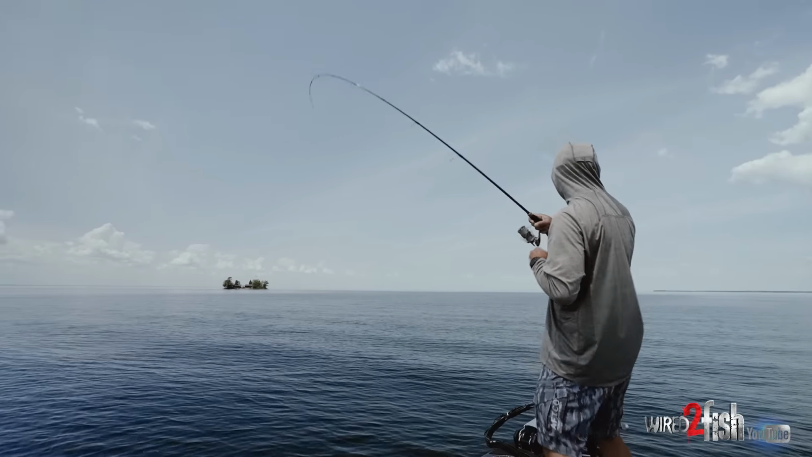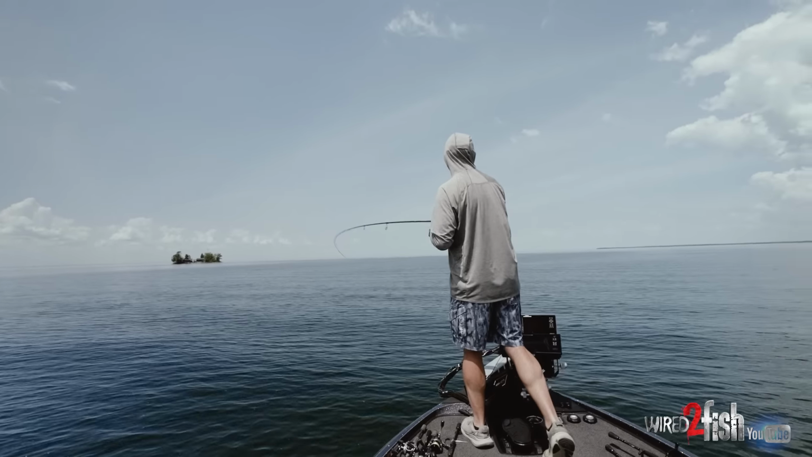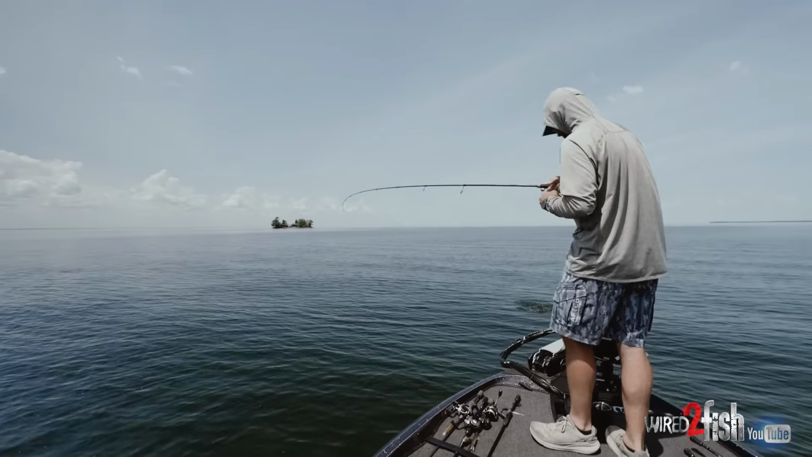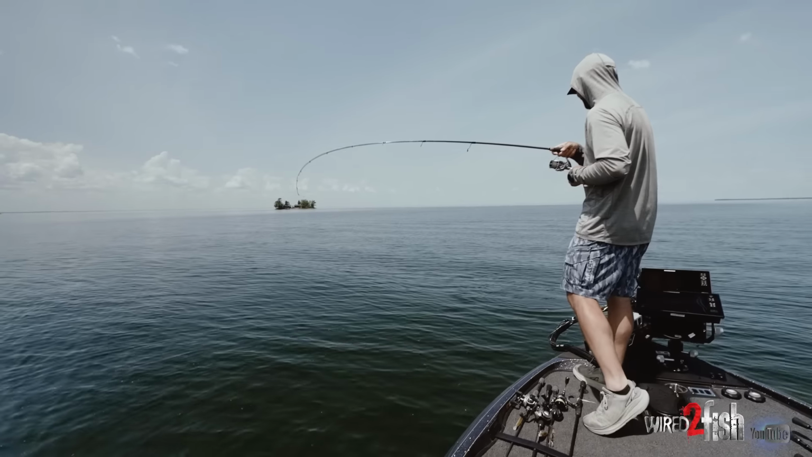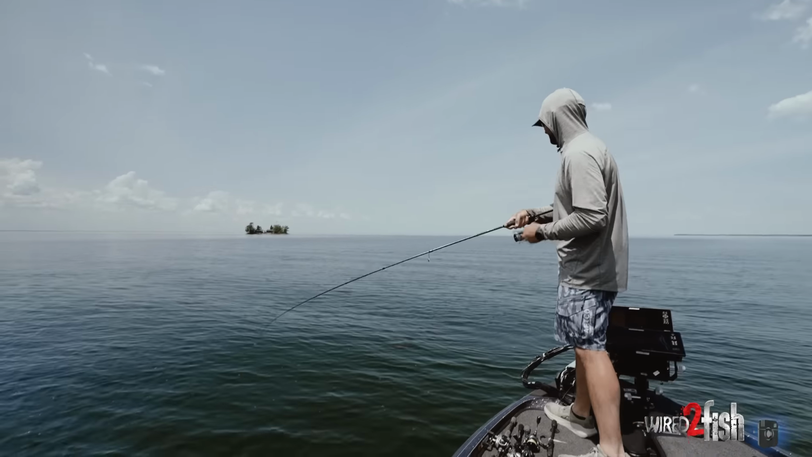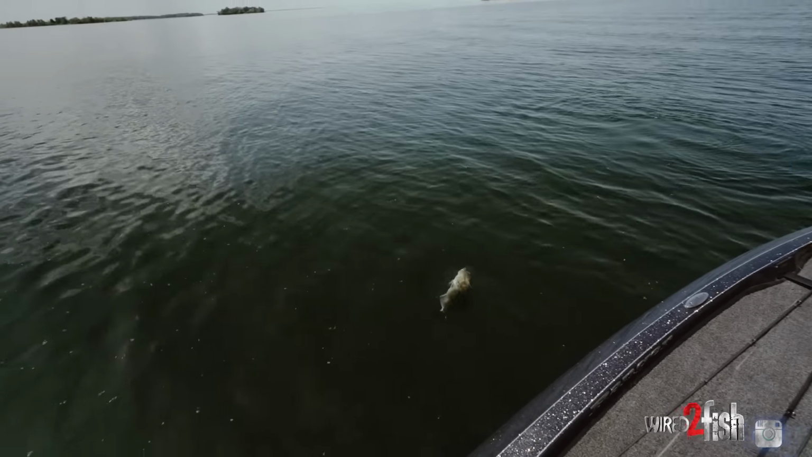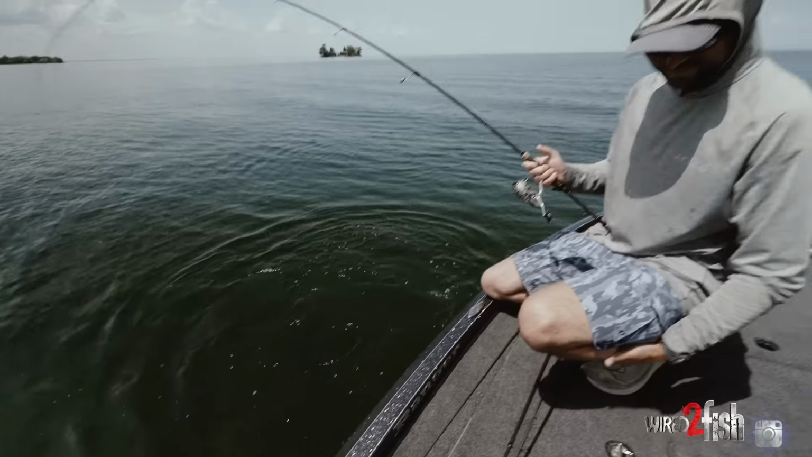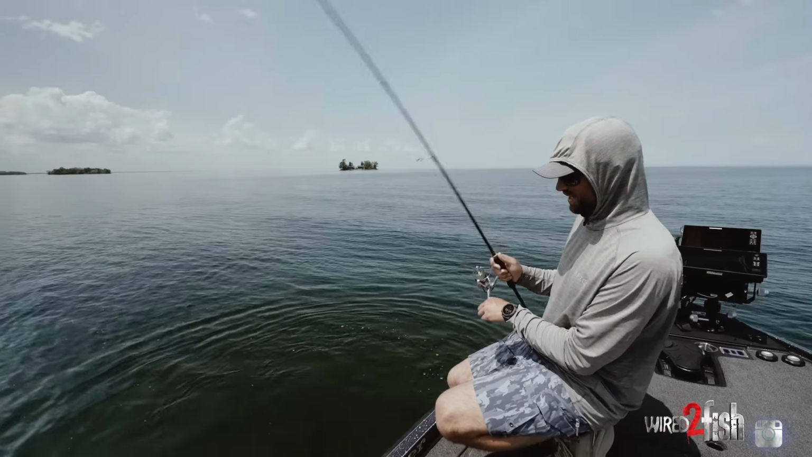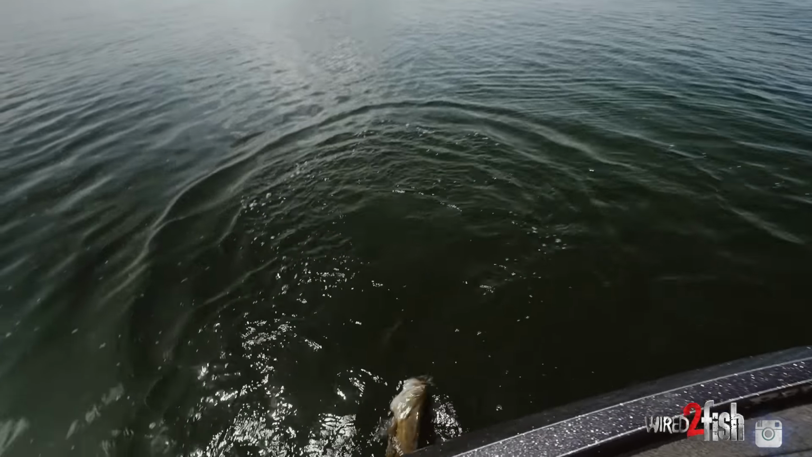Uh-oh. It's another nice one. Choked the little swimmer. Oh my gosh. They are all just big ones out here. Oh, this place is nuts. Gosh. Just mixing up different baits. Definitely found the magic sauce here today.